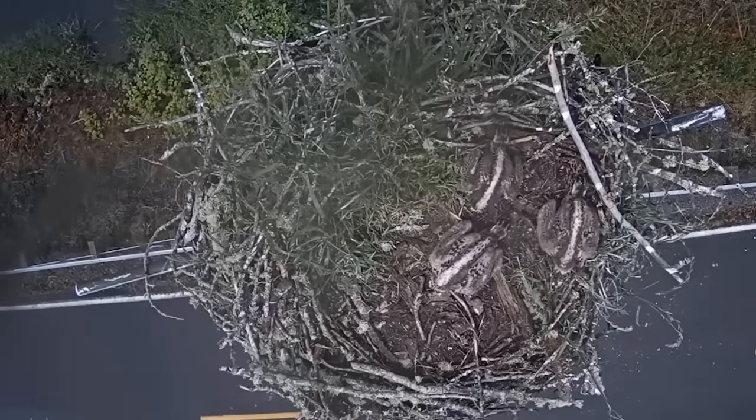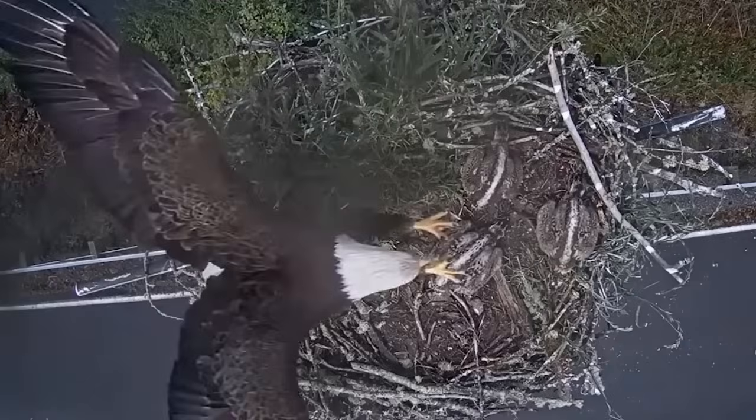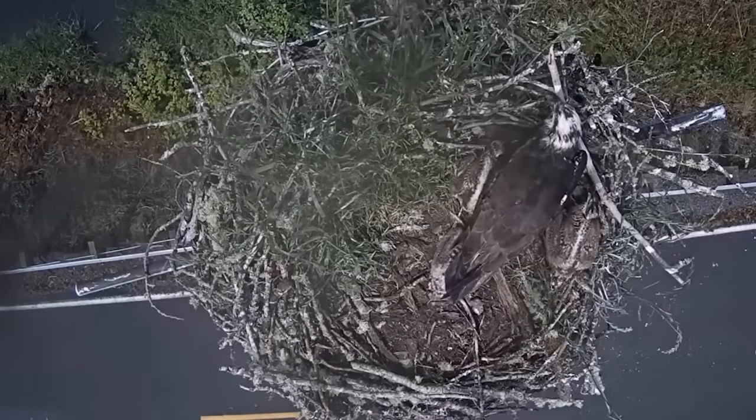See here, just when the mother leaves the nest, probably going to look for a meal, the bald eagle comes taking advantage, flies towards the poor osprey sitting on the edge, and then, well, there's no need to tell you what happens after that.